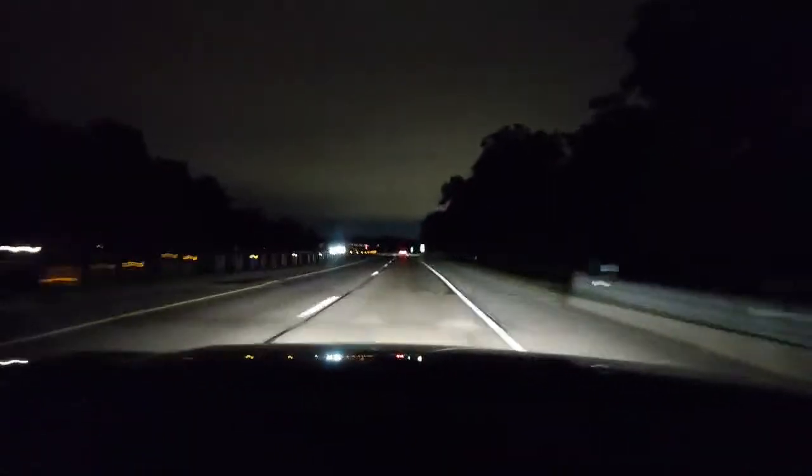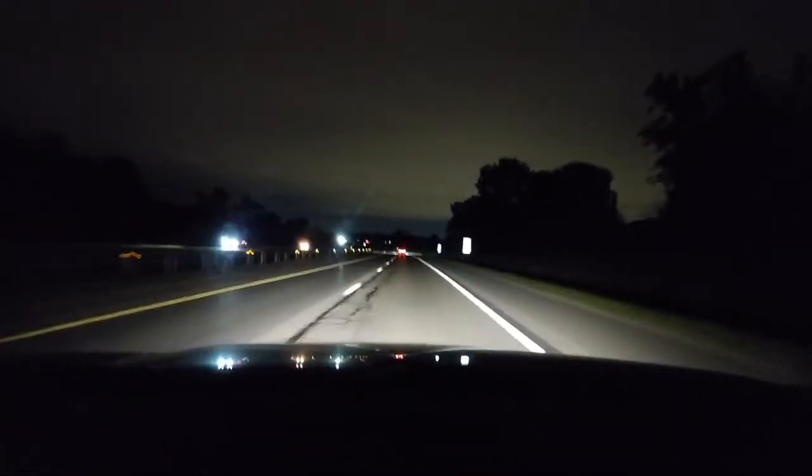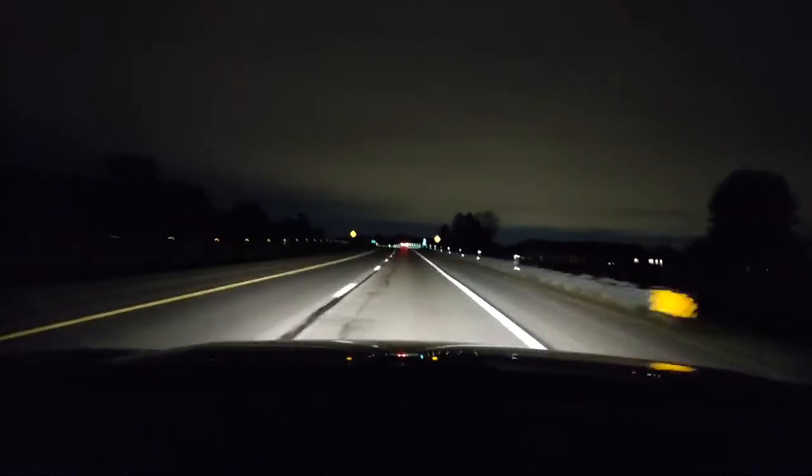Speed control's pretty good. You should be able to see the reflectors. They help you so you don't go off the road.